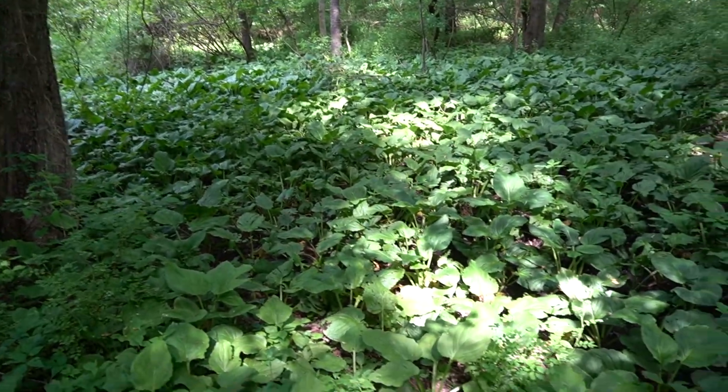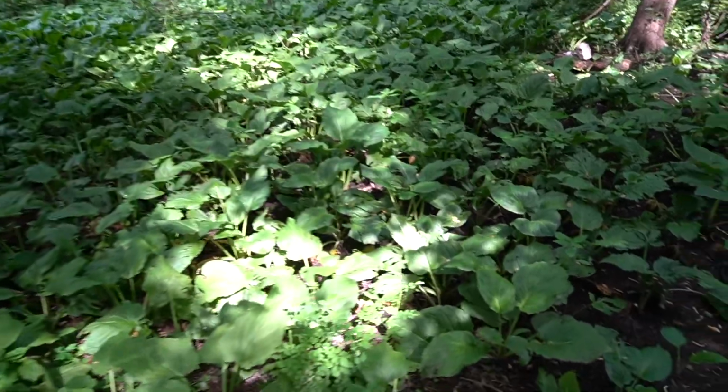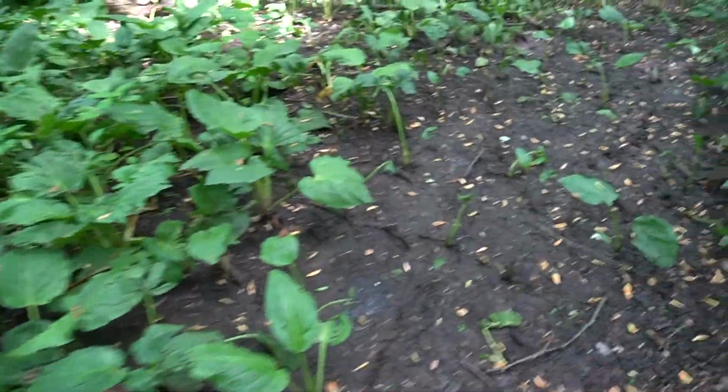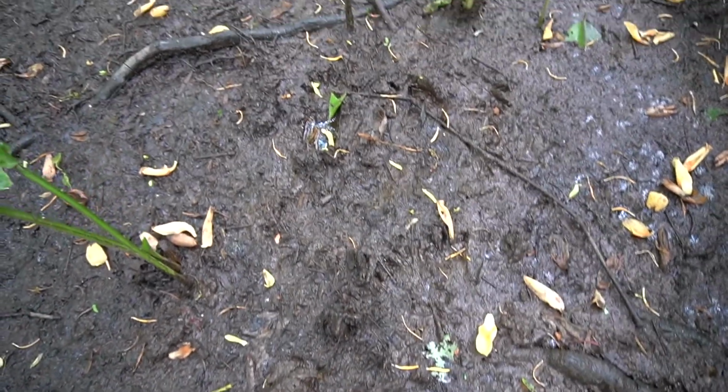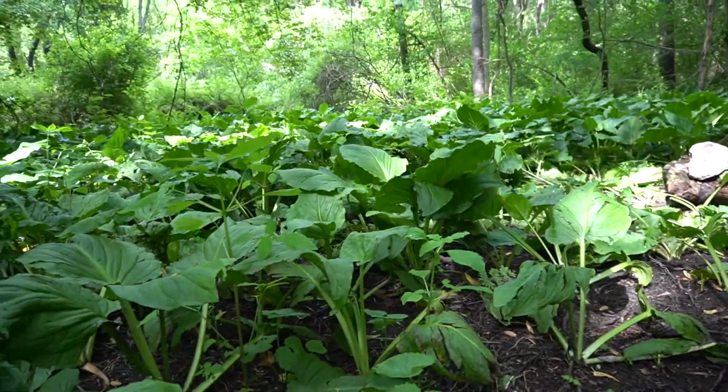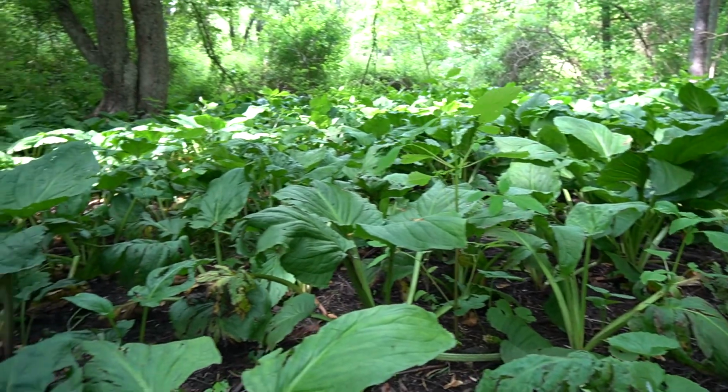Comment down below, guys. Let me know if you know what type of plant this is. But it's pretty serious in here. See some deer going through here, coming through here already. Some kind of fox or raccoon print too. But yeah, there's the plants.